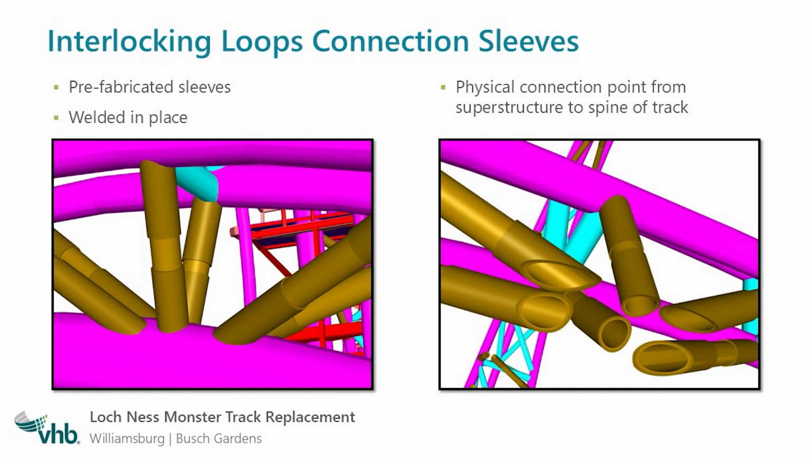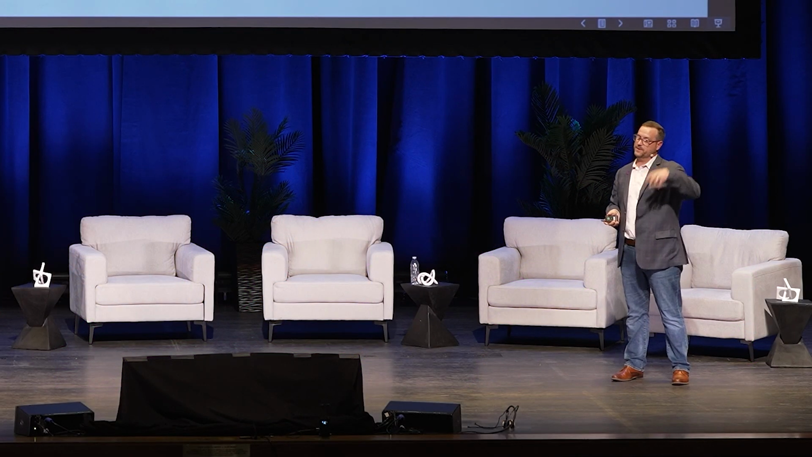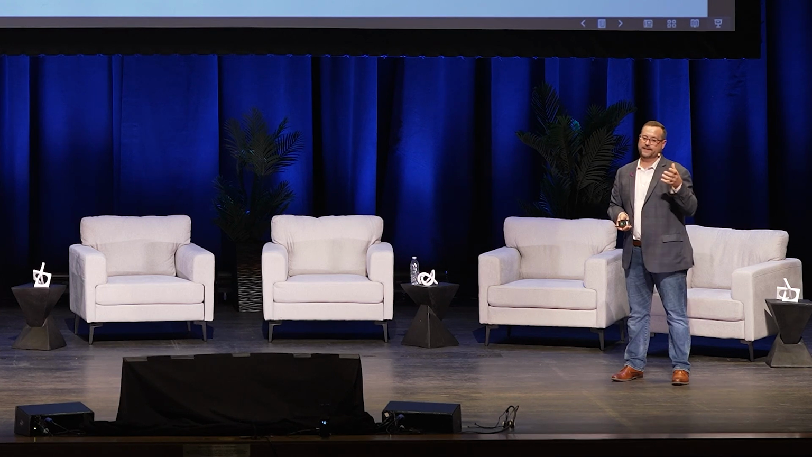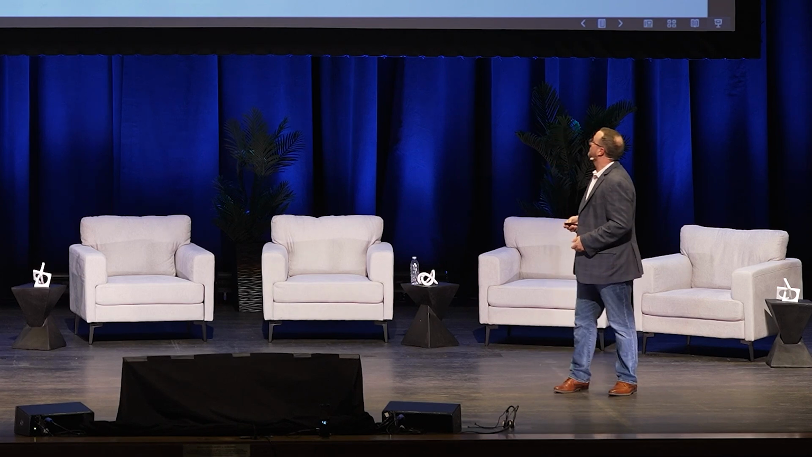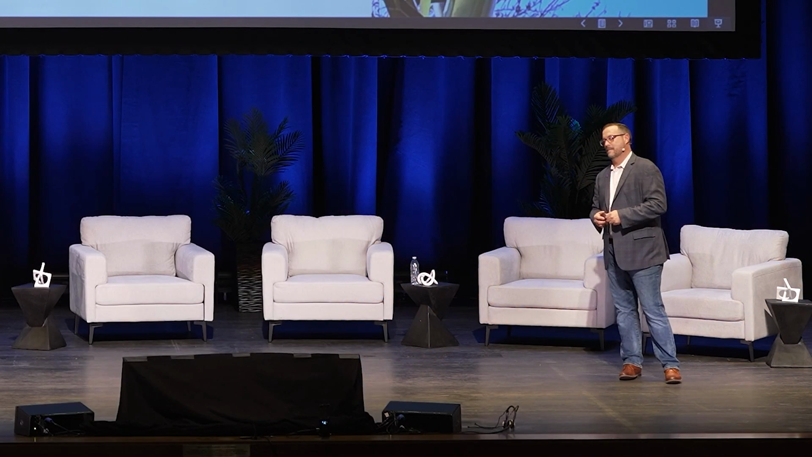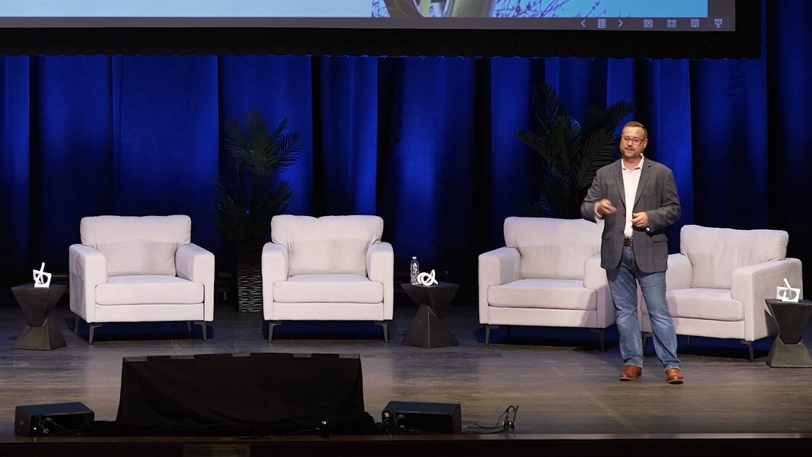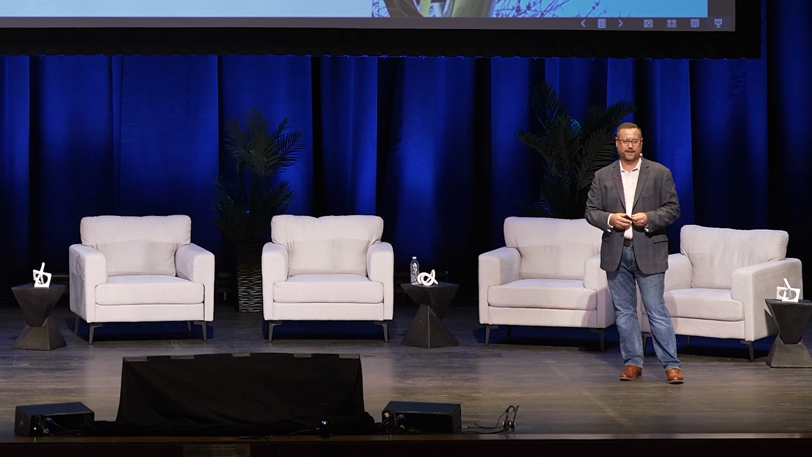What was also interesting is the coping of the connection sleeves. All they wanted to do is put the sleeve on the connecting pipe, slide it down, and weld it in place. They didn't want to do any grinding and cutting in the field. Here's the result. You can see where the connection sleeves are. You can see the sleeves, each individually numbered, that go to a very specific spot. This is how construction should be, not just in here, but in all kinds of things. Prefabricate it, bring it in, put it where it needs to go based on the model, right?